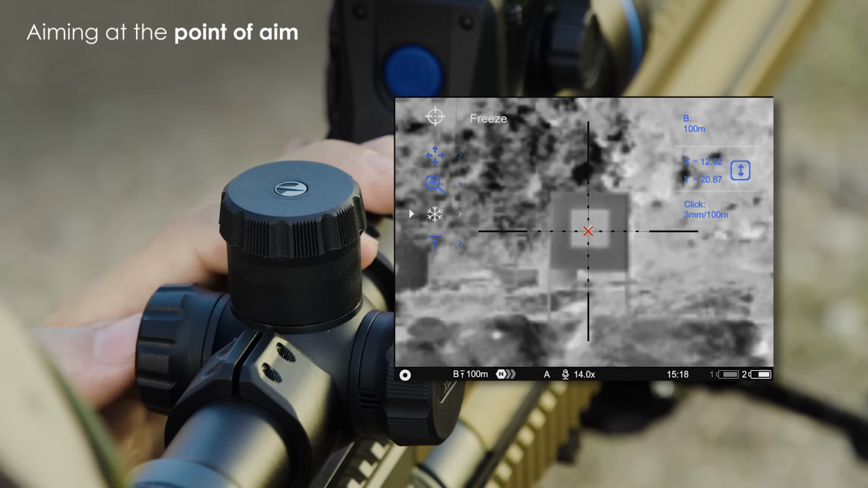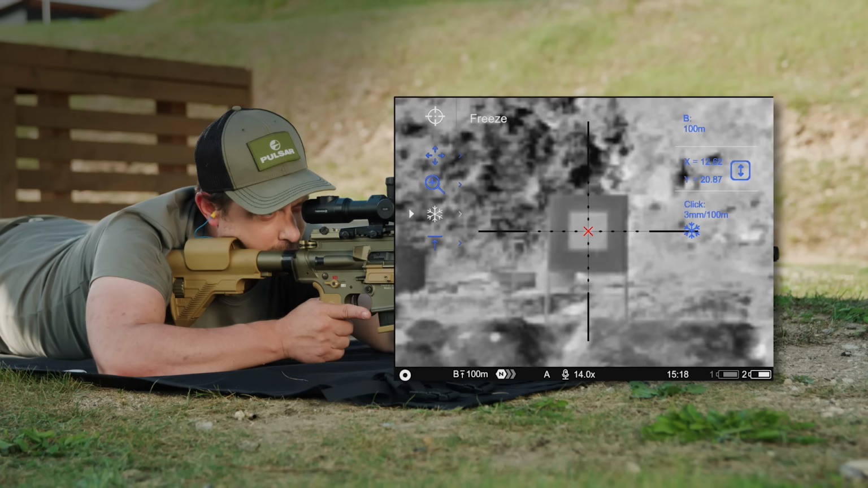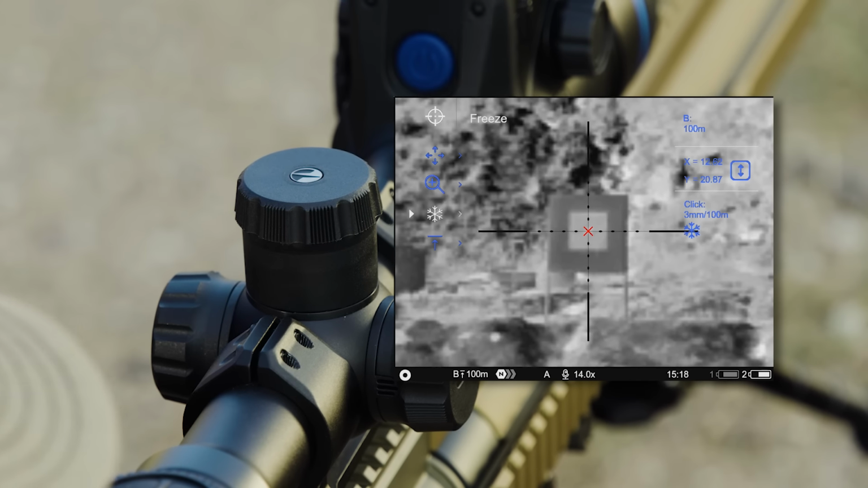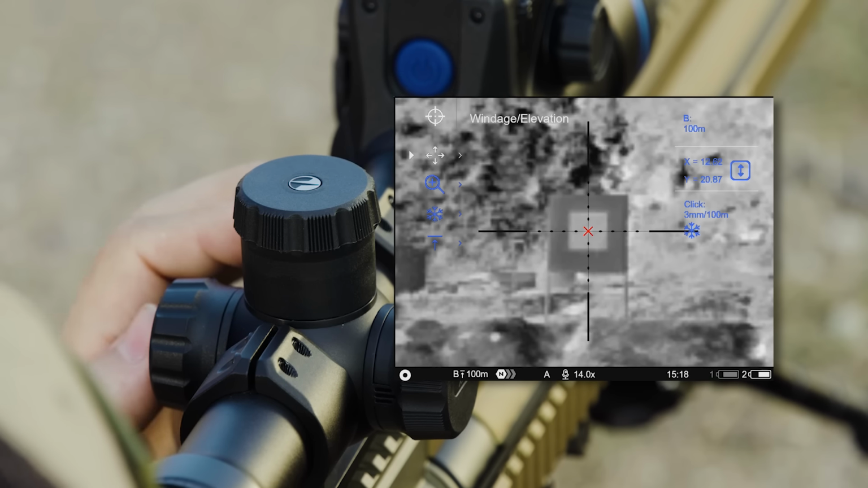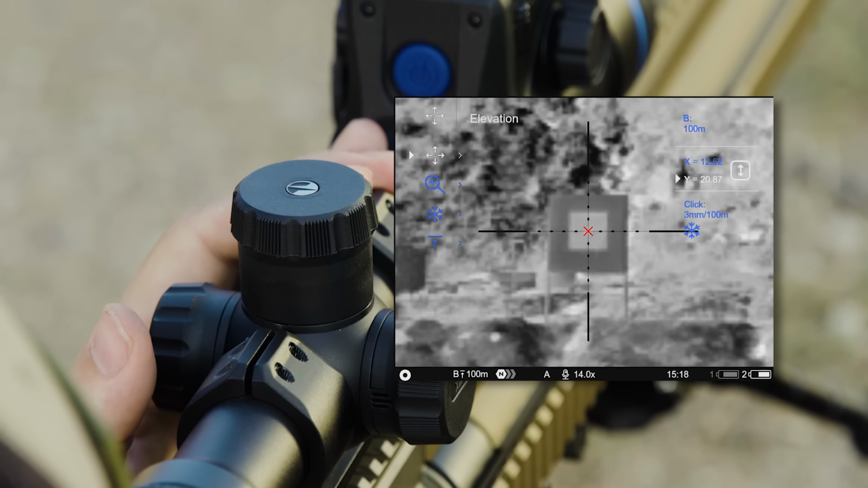So I'm aiming at my point of aim. And then I short press to activate the freeze function. As I move the rifle now, the screen is still frozen. So it's going to be very easy for me now to move my indication X to my point of impact.